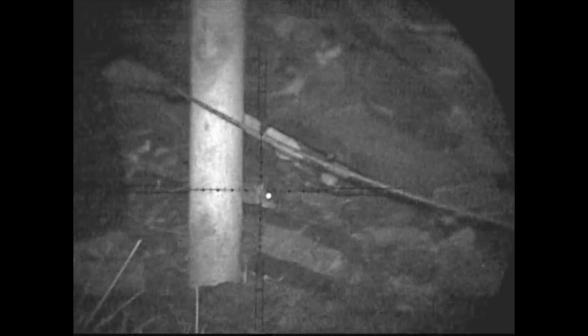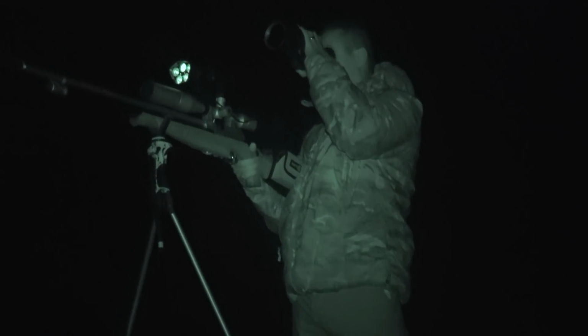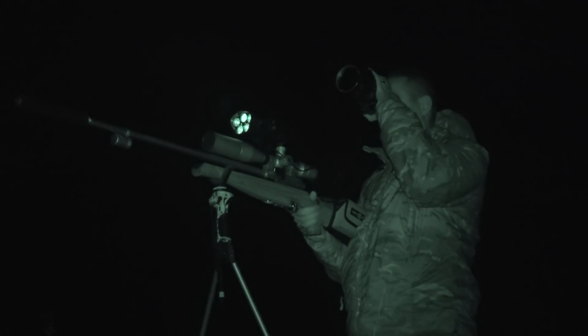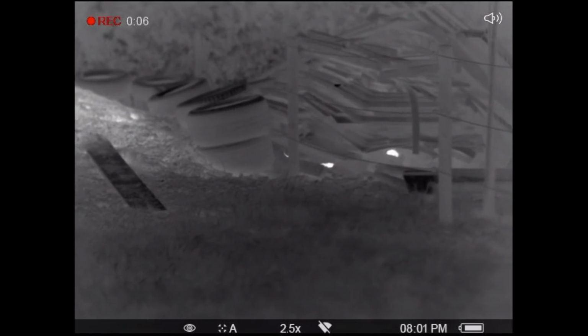Whoa, just over the top of that one, but he soon made up for it. Whoa, what a shot.